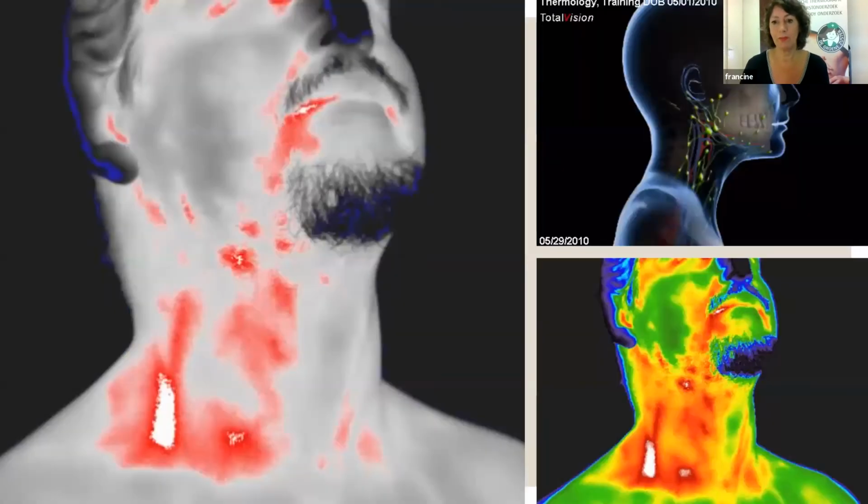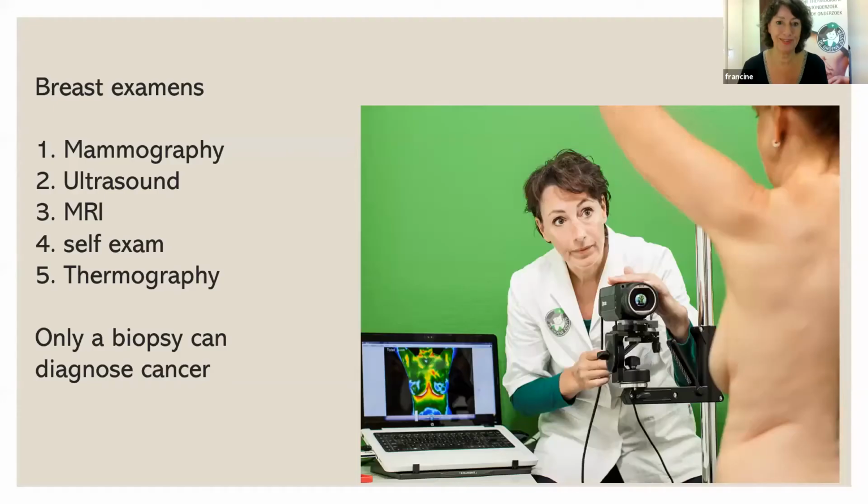I will show you a bit more later on. So this is a nice image from the mouth where people can take these images to their dentist or to a holistic dentist who says, okay, I'm going to take this seriously. We need to address this. And then you can make before and after images. Isn't that beautiful? But let's talk a little bit about breast exams.